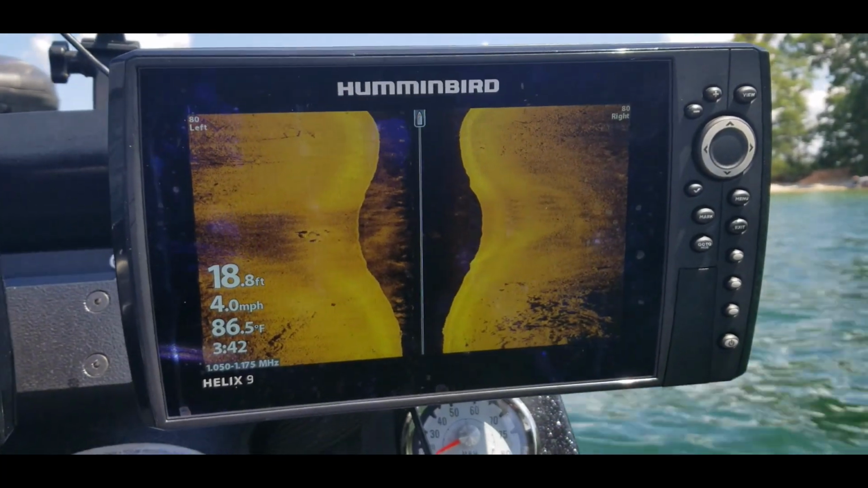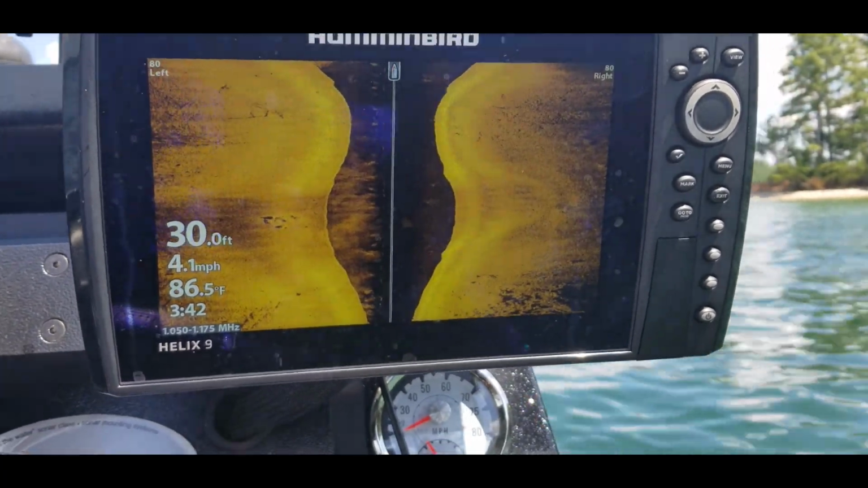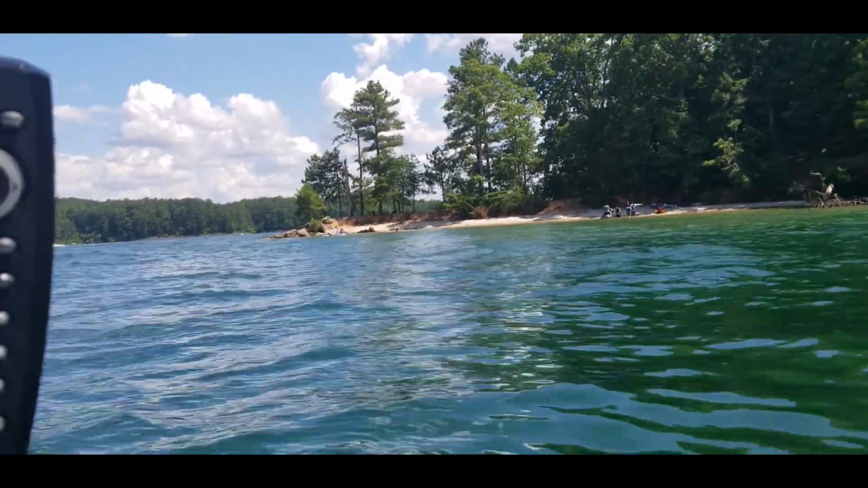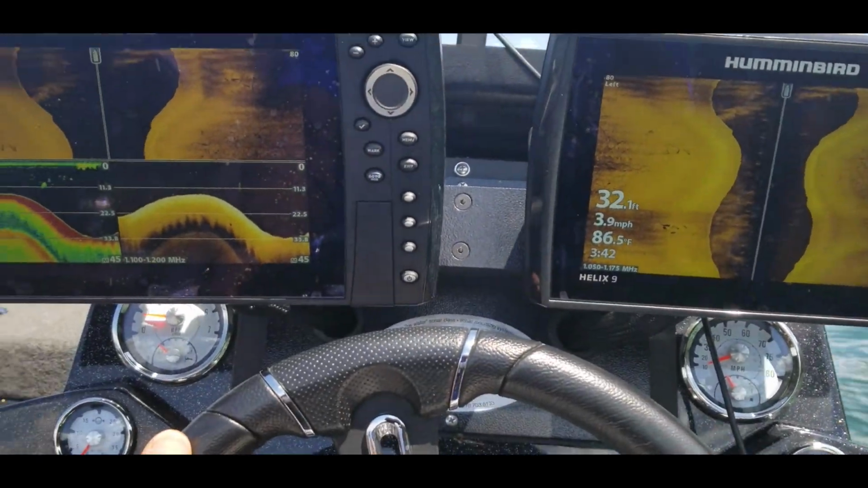So sometimes when you get out here, guys, it's just nice and relaxing to get out here, cruise around, and just see what you can see. So I'm looking up here. I see some people out here on this beach, but you can see that point right there. There's some rocks on that point. So we'll scan right across that and just see how that looks on side scan also.